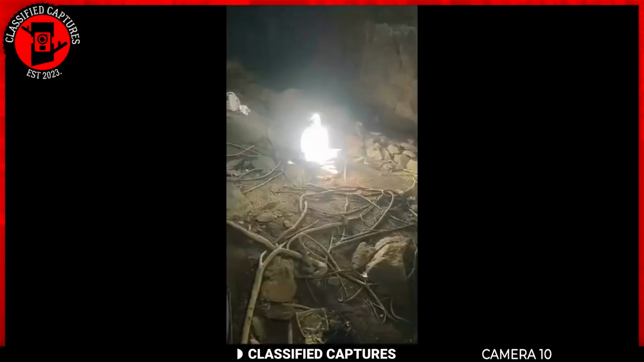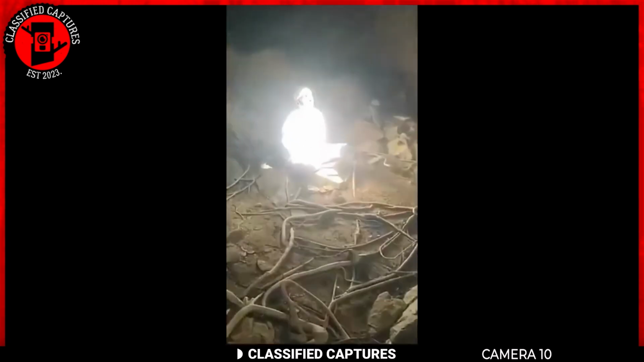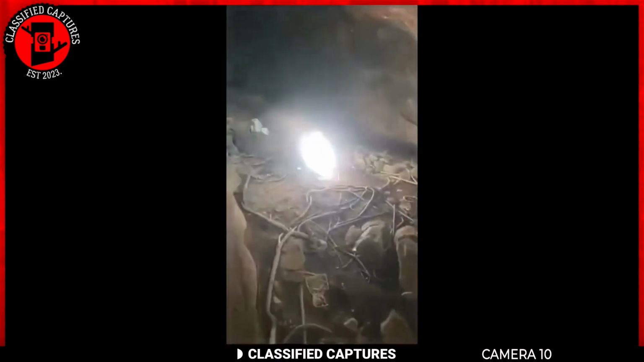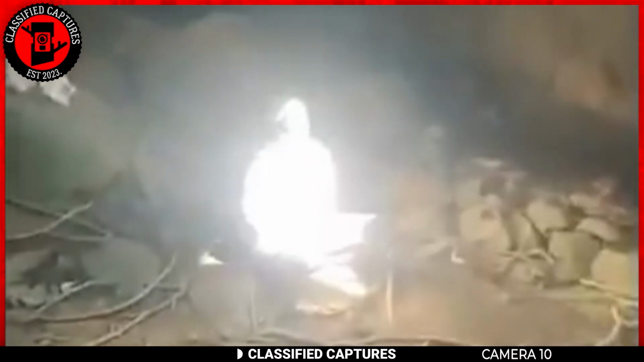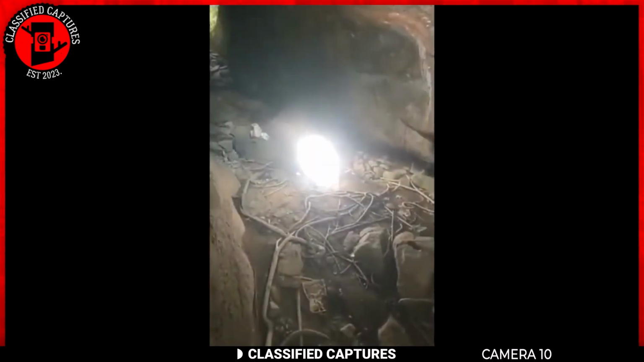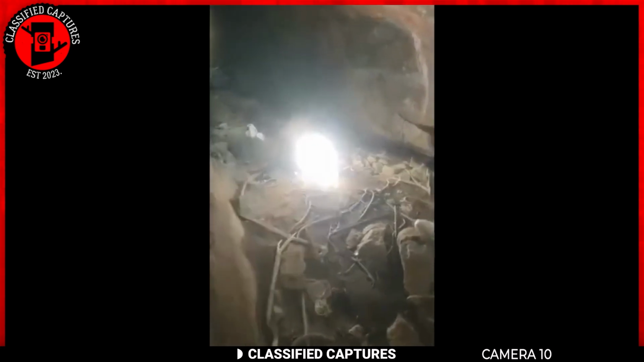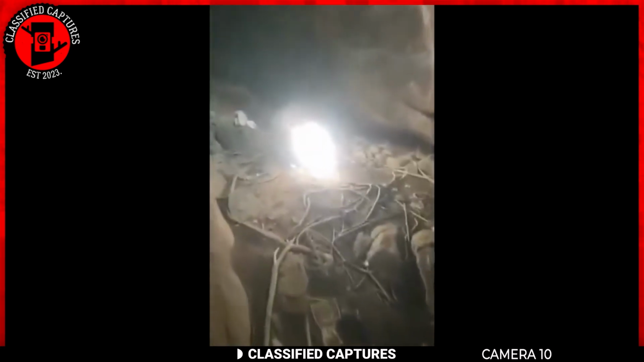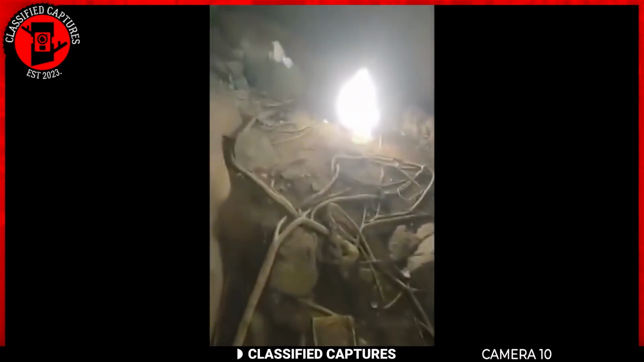Here we have another luminous being caught on camera. This happened to one of many worshippers who had gone into a cave to pray. A man sitting on the ground, glowing. Look at how the rest of his companions are shocked by this. In various religions and spiritual traditions, radiant or luminous experiences during prayer or meditation might be seen as a sign of deep spiritual connection, enlightenment, or divine presence.